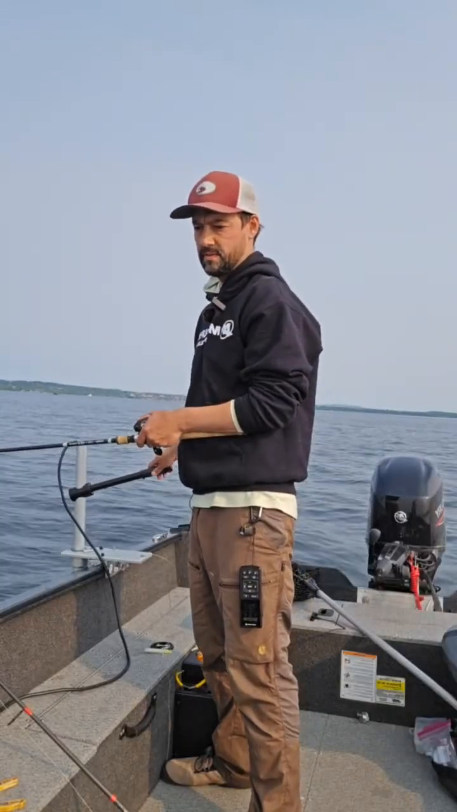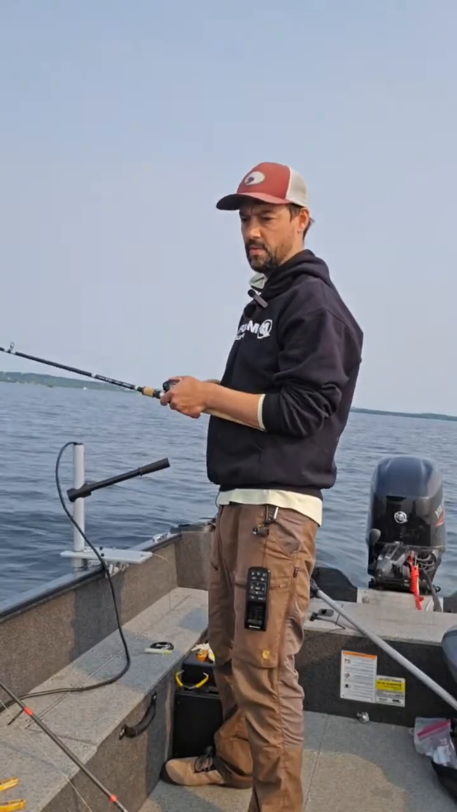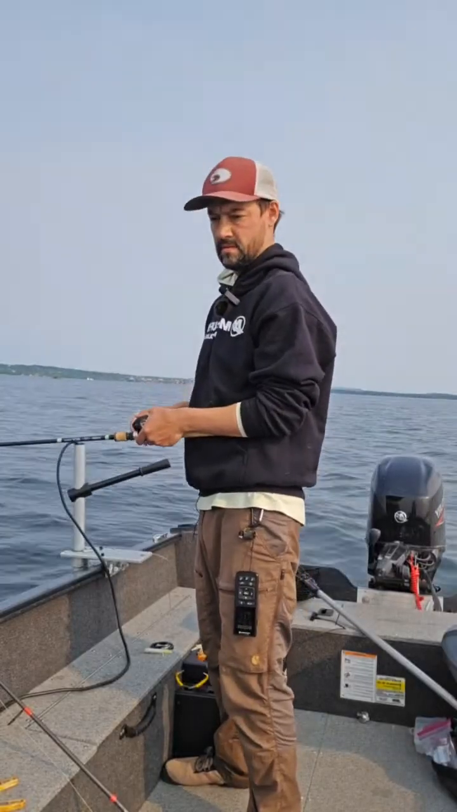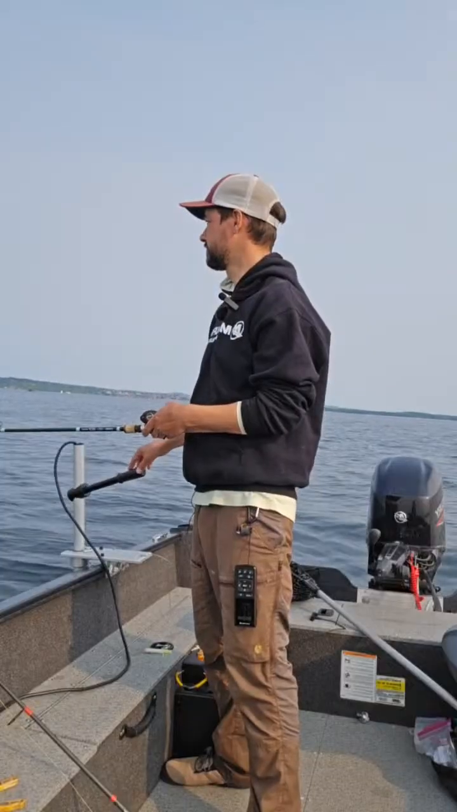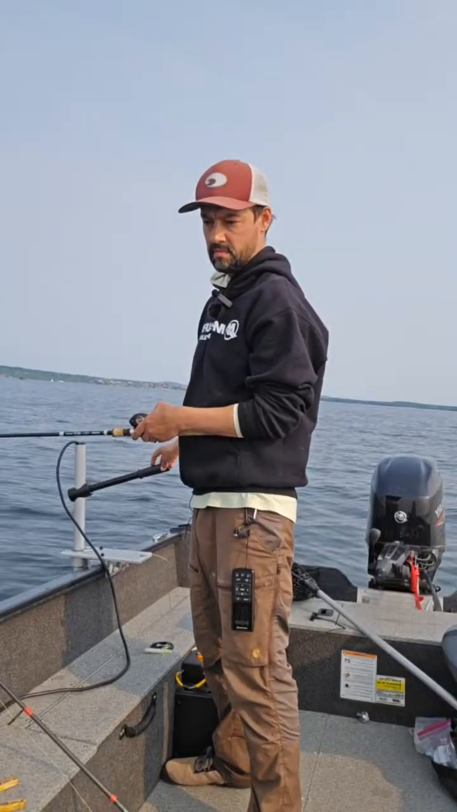The laker that was around, no, he's right there. What is he doing? It's not moving.